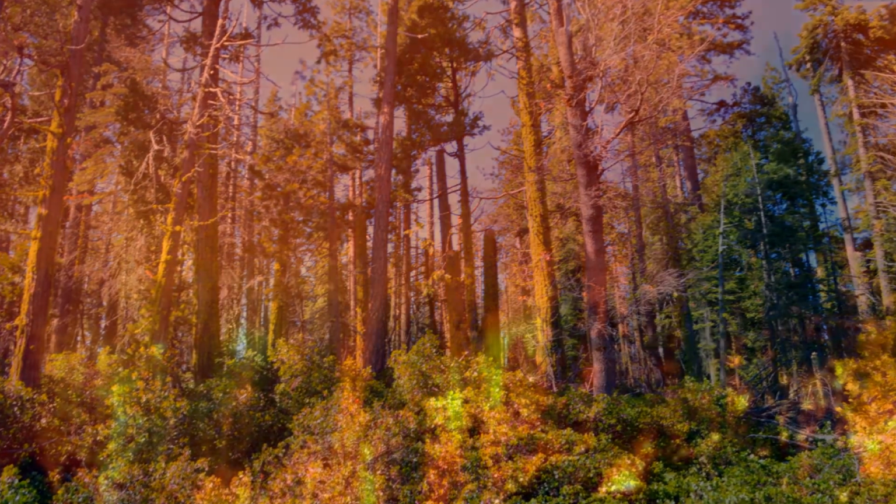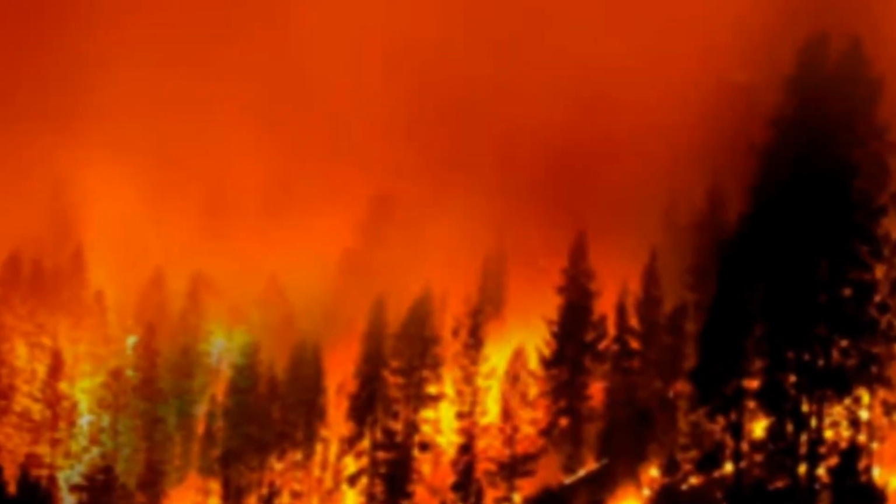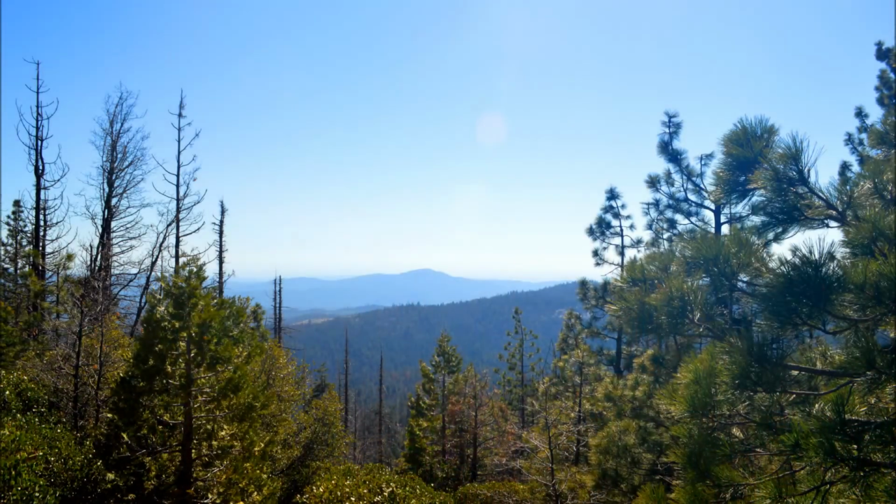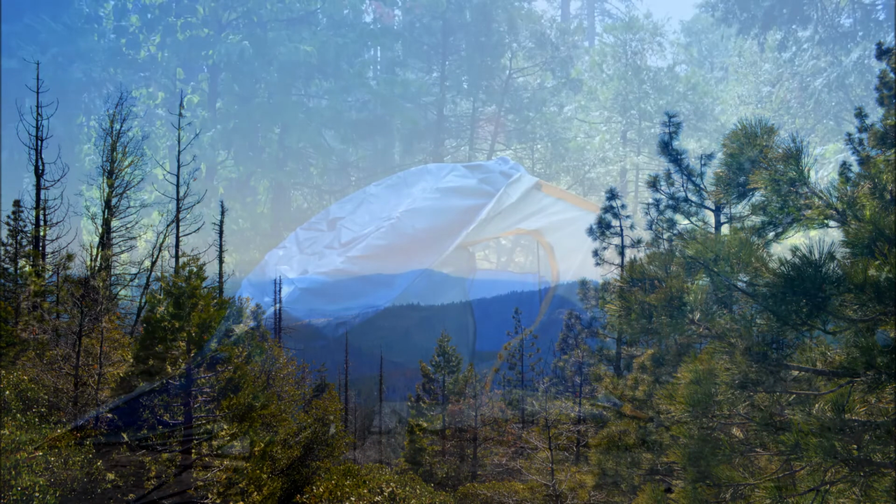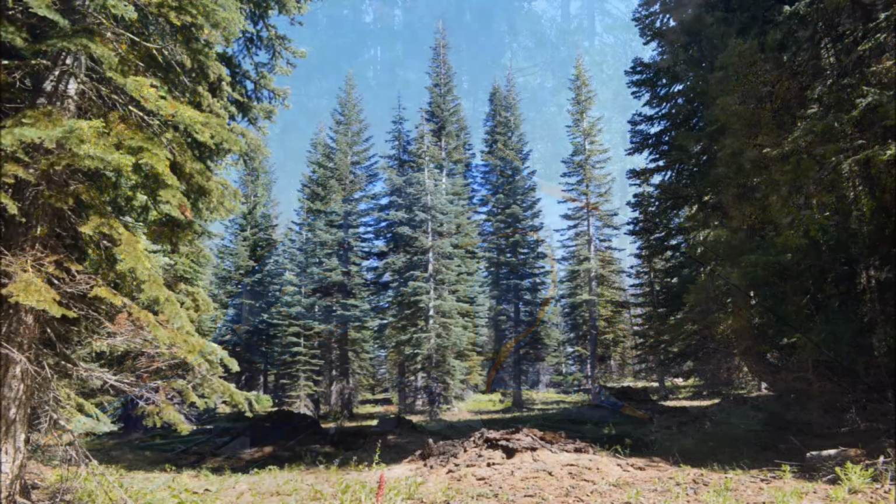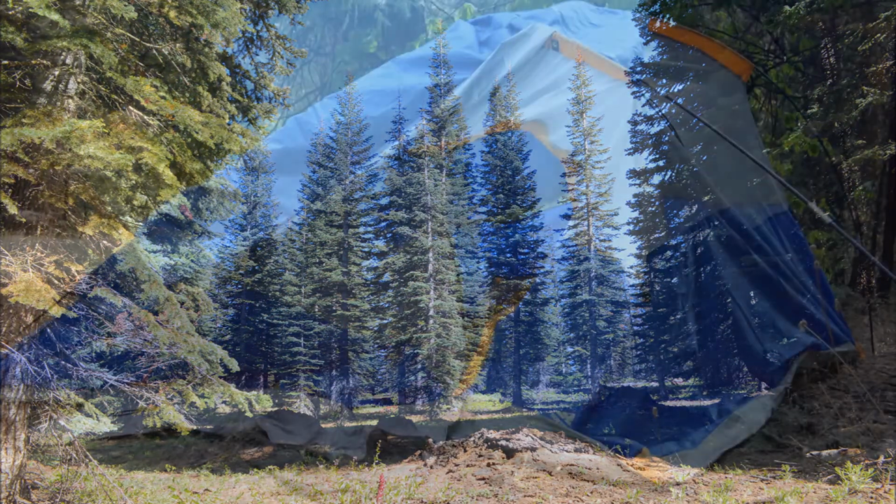Then on September 4th, the Creek Fire broke out, and it began its destructive rampage on the forest, eventually spreading through that entire area. The 54-year-old woman was never discovered and could still be wandering the forest. What I find very concerning, this woman's behavior was noted as being very out of character for her, and the eyewitness testimony suggested that she was not in her right mind.